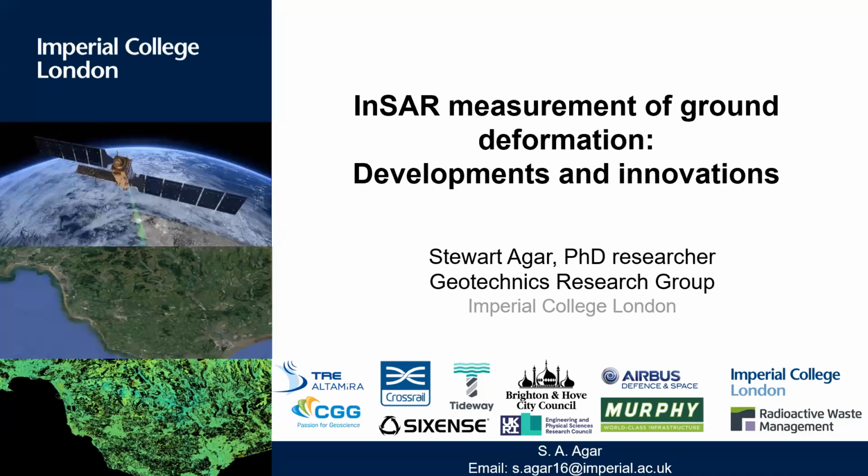I'll be talking about Interferometric Synthetic Aperture Radar, which is a relatively new and quickly developing system in order to measure ground deformation. I'm particularly focusing on satellite-based InSAR, and talking a lot about the work that our wider team is doing to really advance the applications of this technique to engineering geology applications and some new applications that you might not have heard of previously.